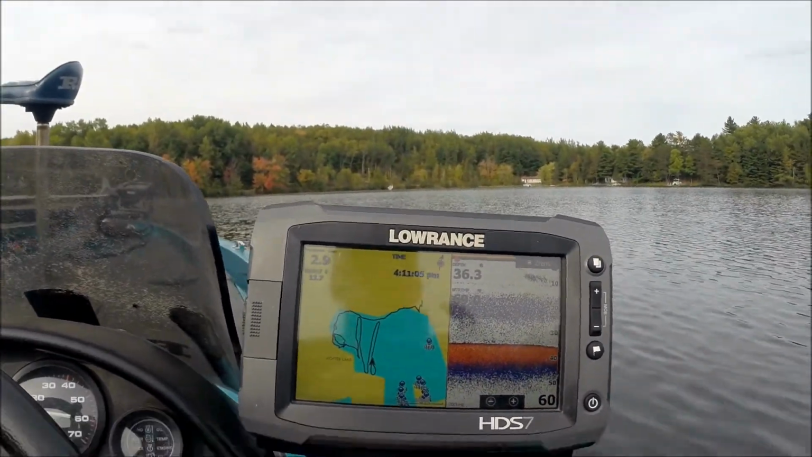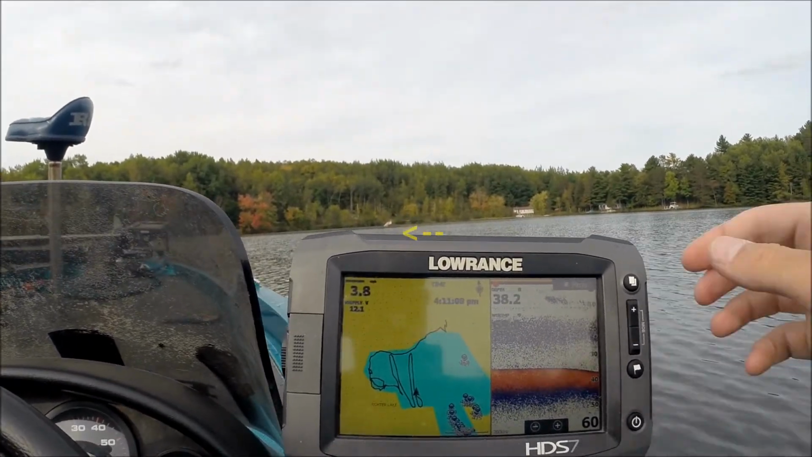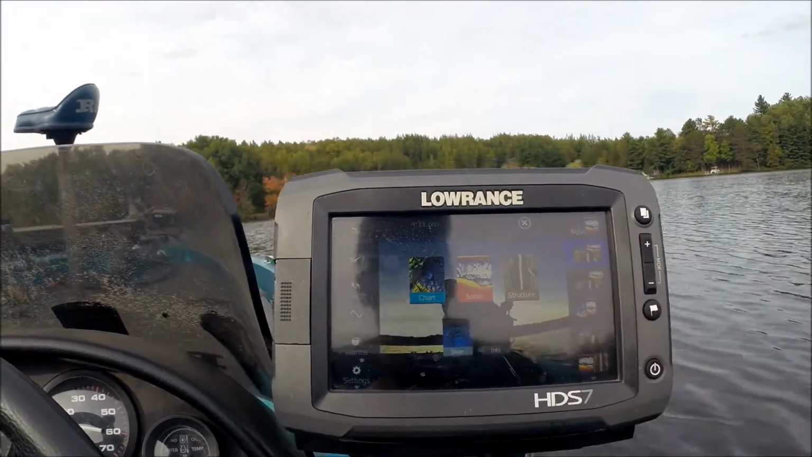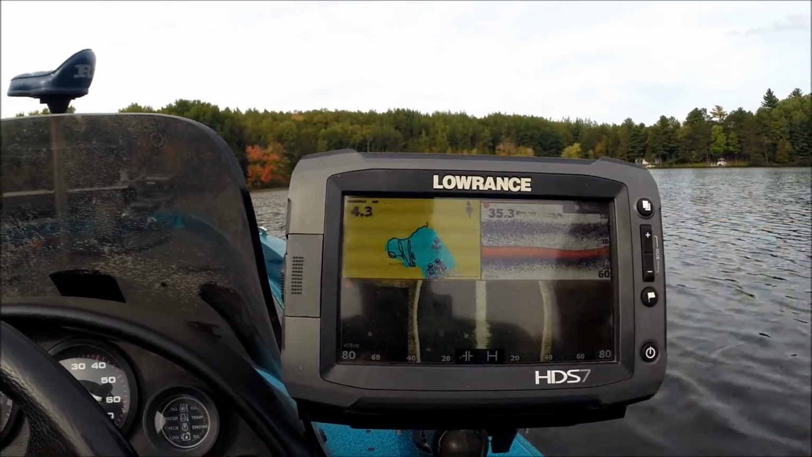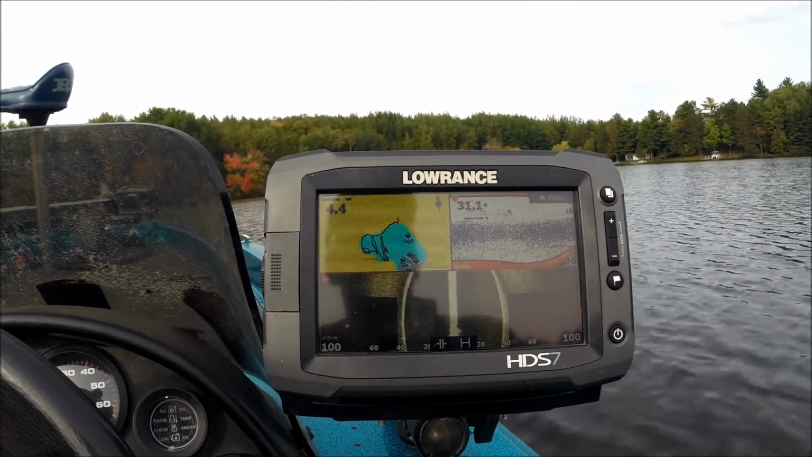Alright, so obviously here we're still recording. You can see that little flag sticking out there in the background. Switch the screen up a little bit here so we can get a better picture of it. Now this will record from your side imaging as well, so you're going to want to use that if you've got it hooked up.